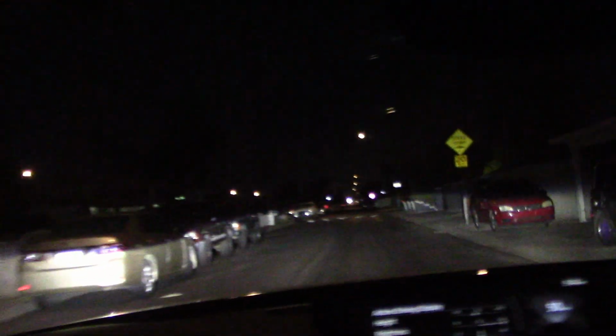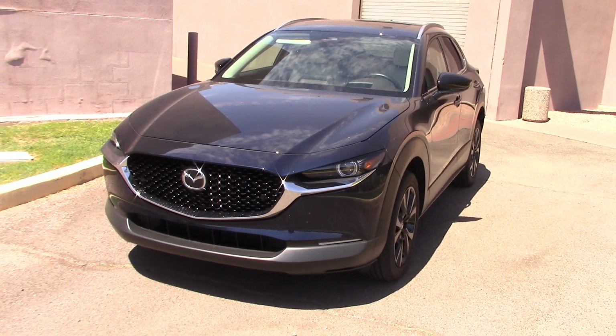So let's wrap this up. Good for lighting up dark, dingy streets like this, too. And that concludes our night drive.